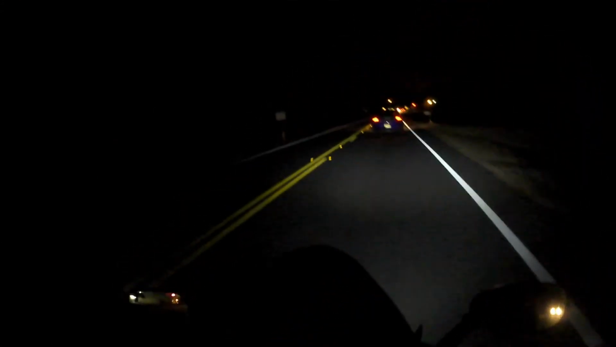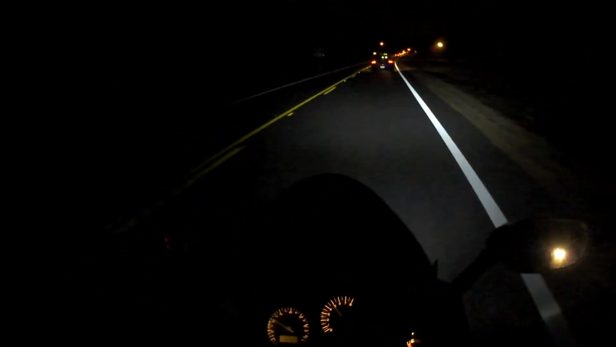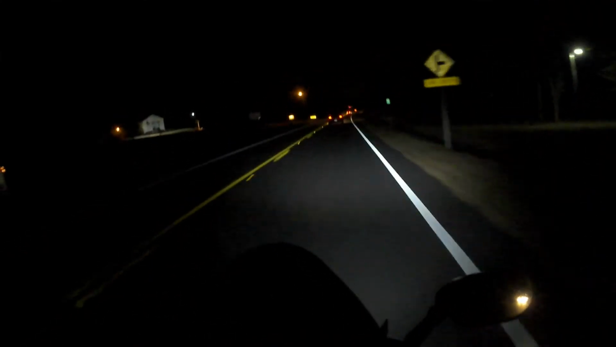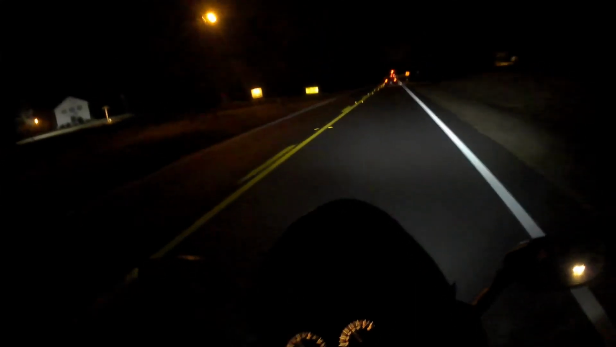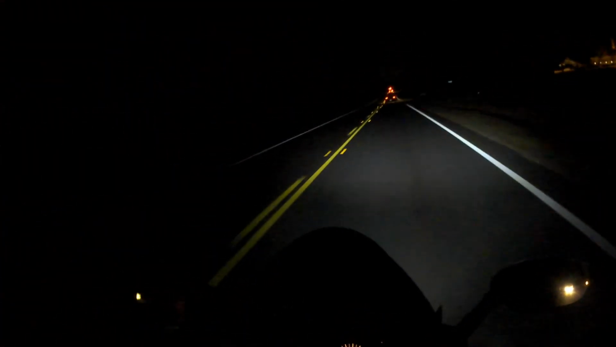She'll go. She might not be a Hayabusa or a CBR 1000 or anything like that, but she goes fast enough for me, and she goes fast enough to pull away from most of these cars with these crazy drivers that are texting and driving, or have been drinking, or just in general aren't paying attention.